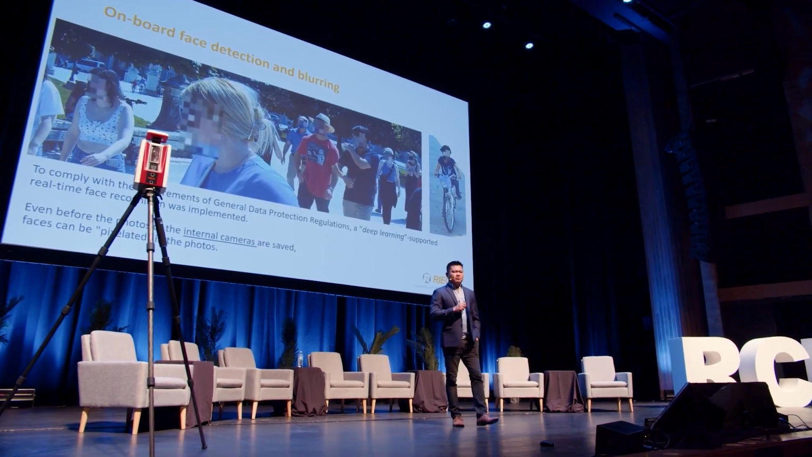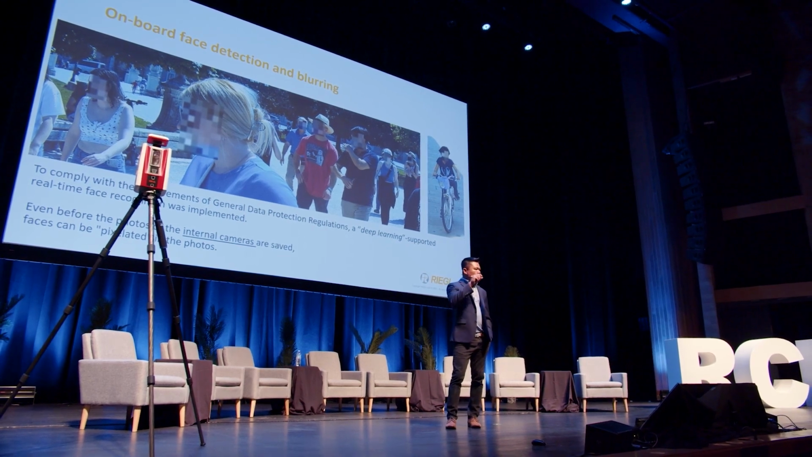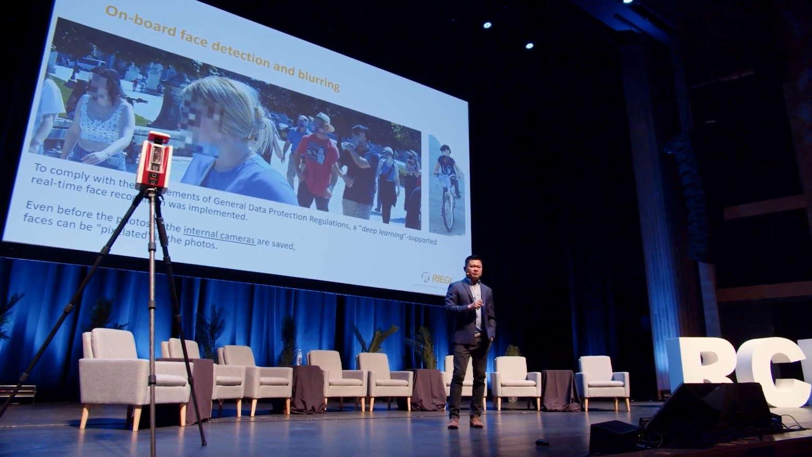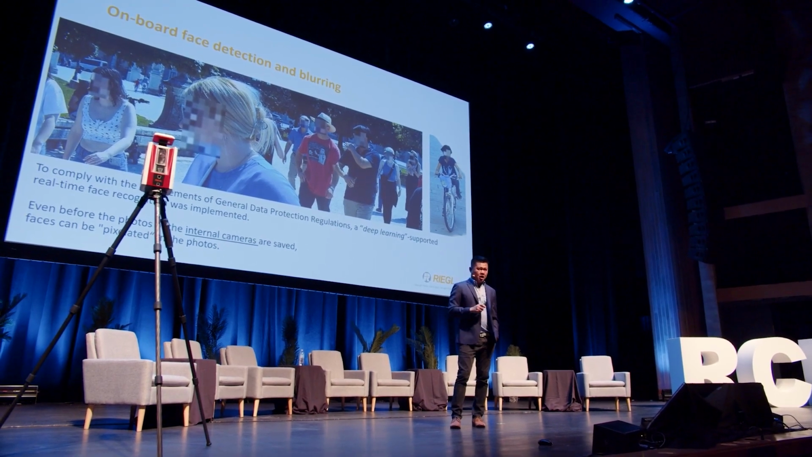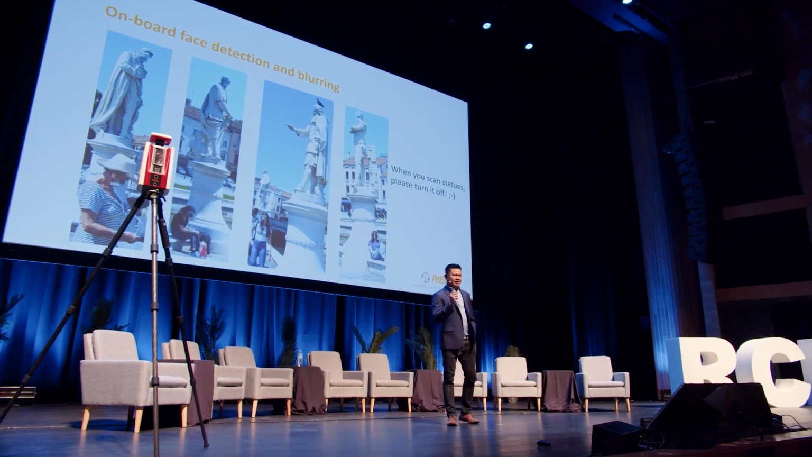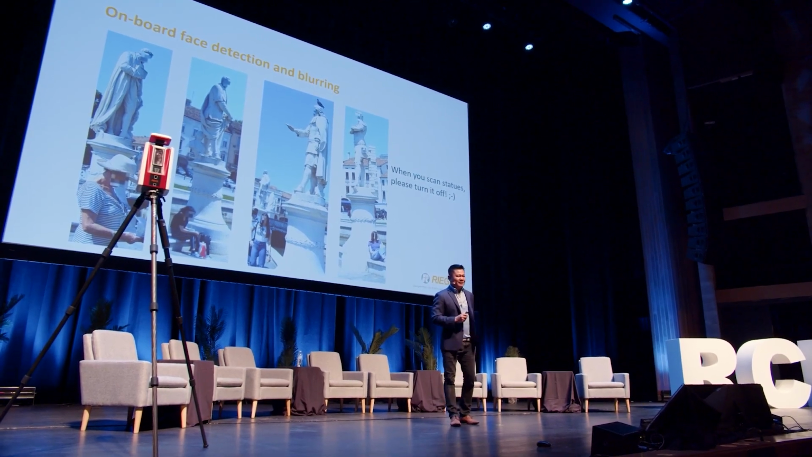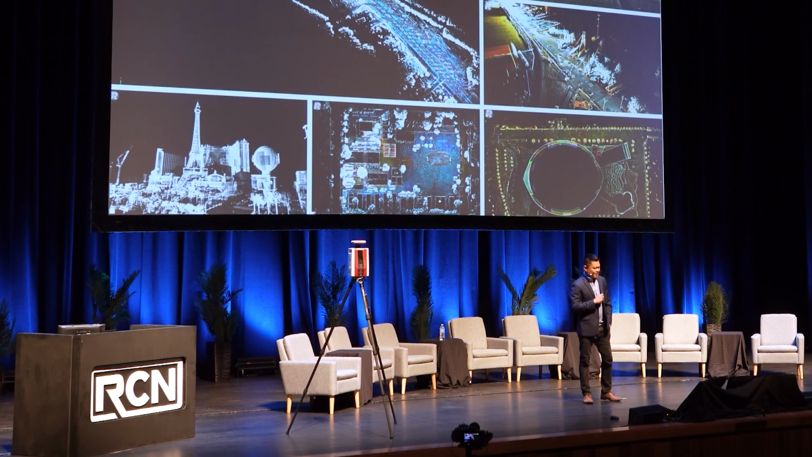Moving on, onboard face detection. When the scanner takes the images, all the images of human faces are completely blurred out, and this option can be turned on or off at the customer's discretion. Not only does it detect people, but it also detects statues too. So if you want to hide the face of a statue, you certainly could do that.